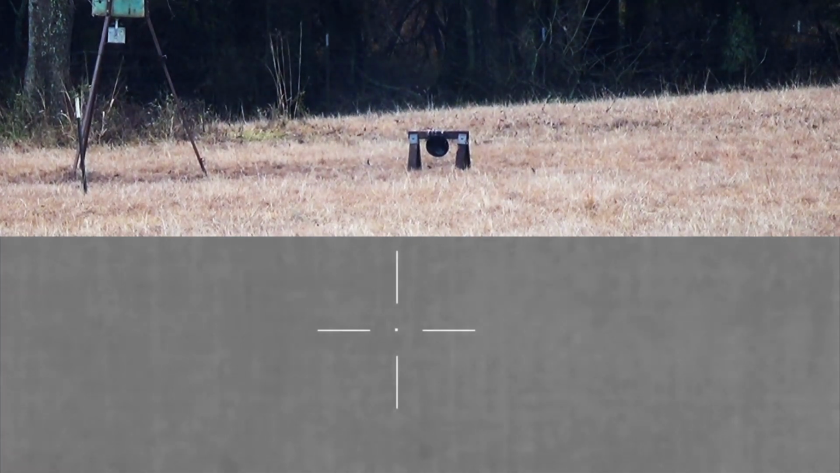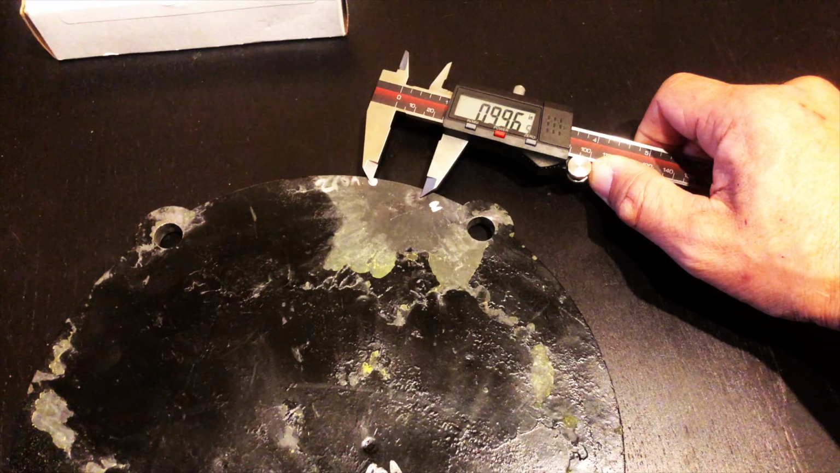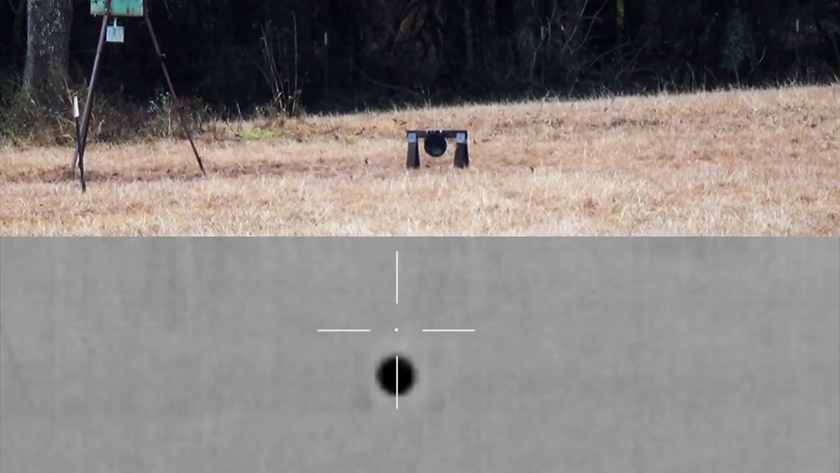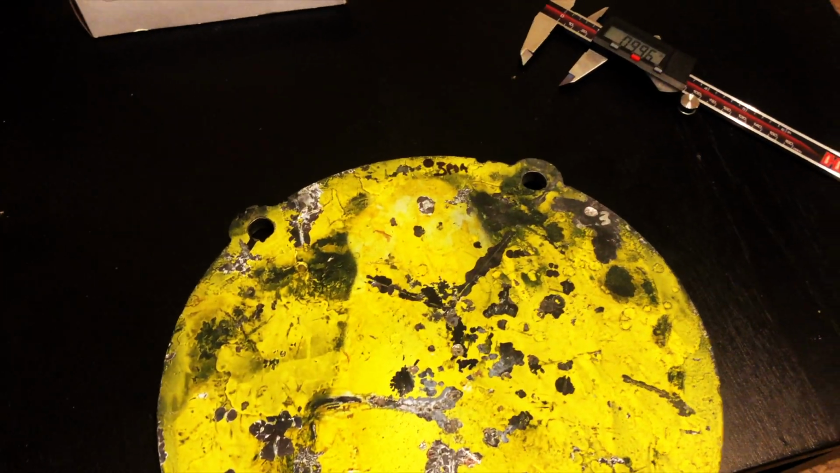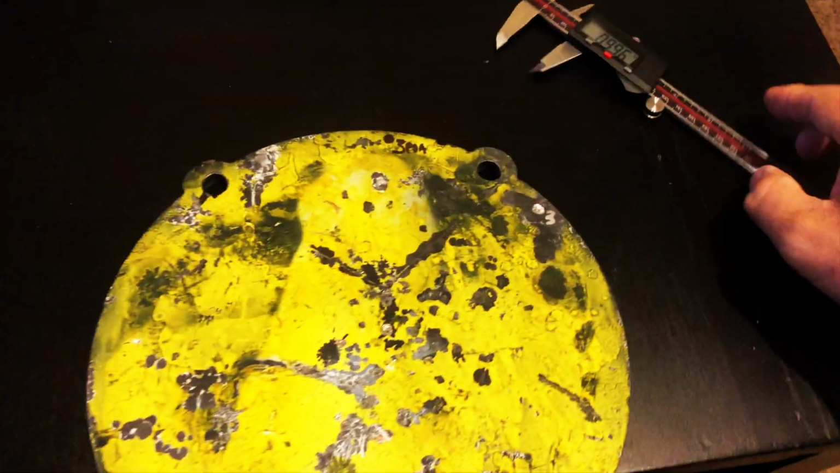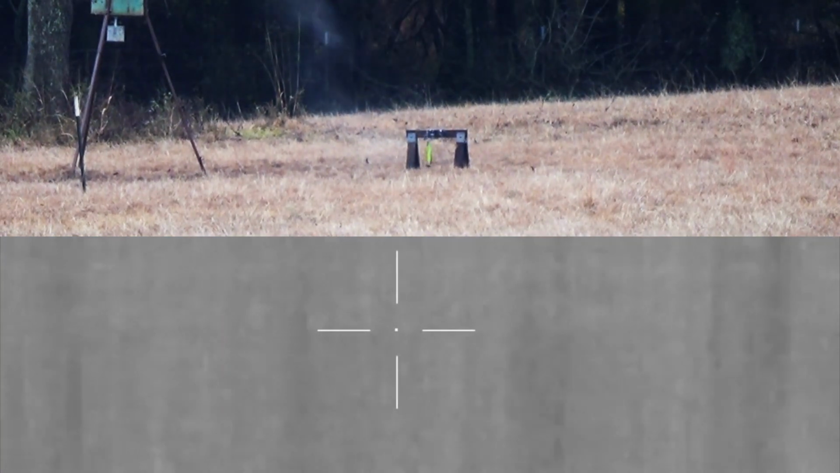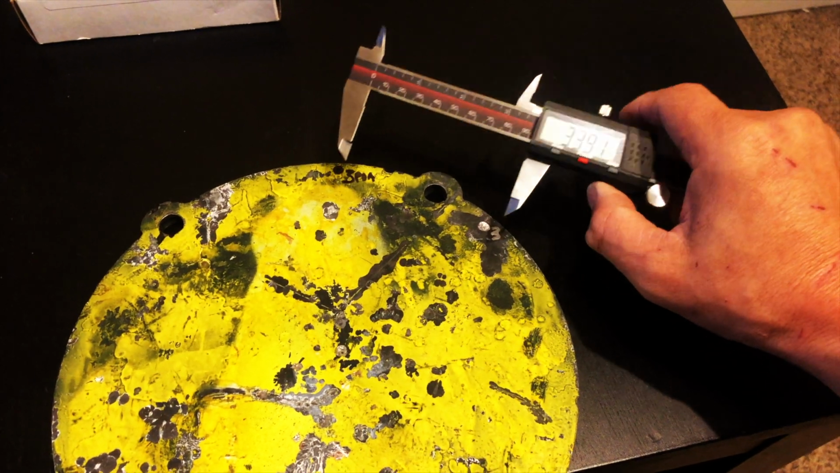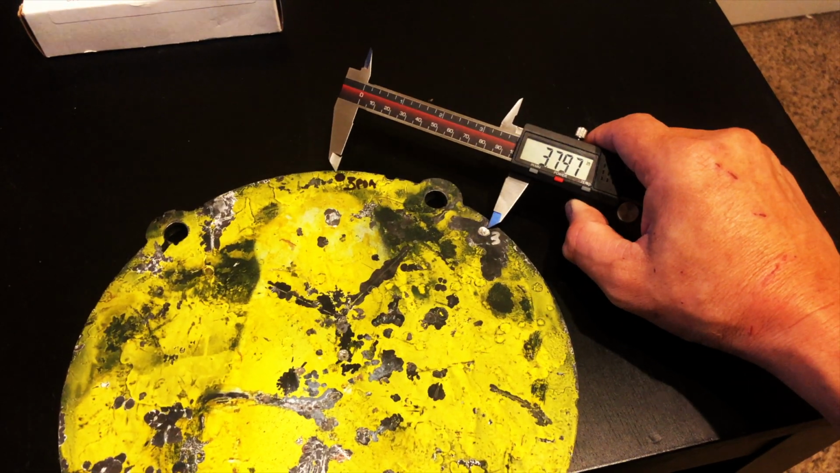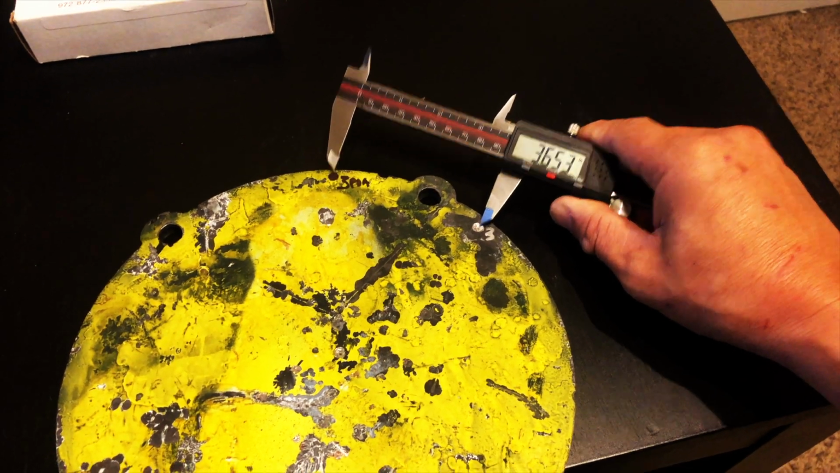There we go. And this one, point of aim here, that is at 1 inch. We'll flip the target over this way. This is the third shot, and you've got to remember this is when the target was swinging like this. Being able to hit a swinging target like that, I was just at roughly 2.6 inches.